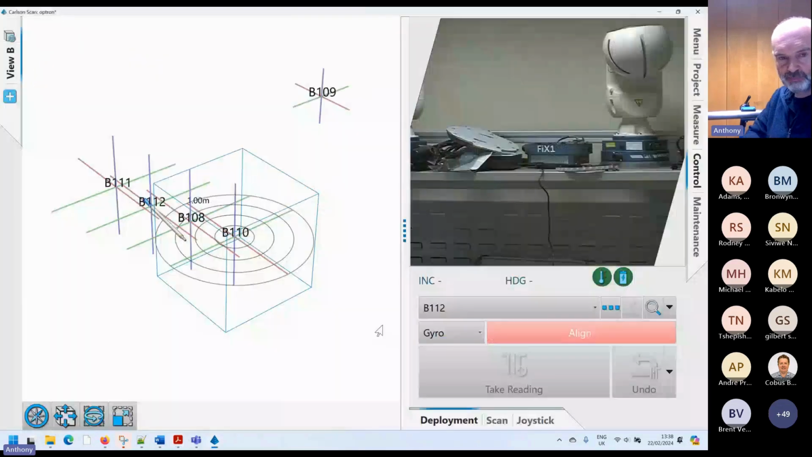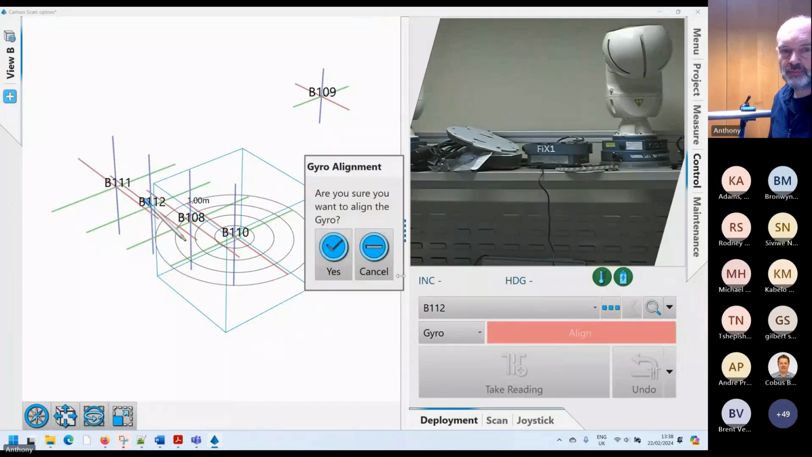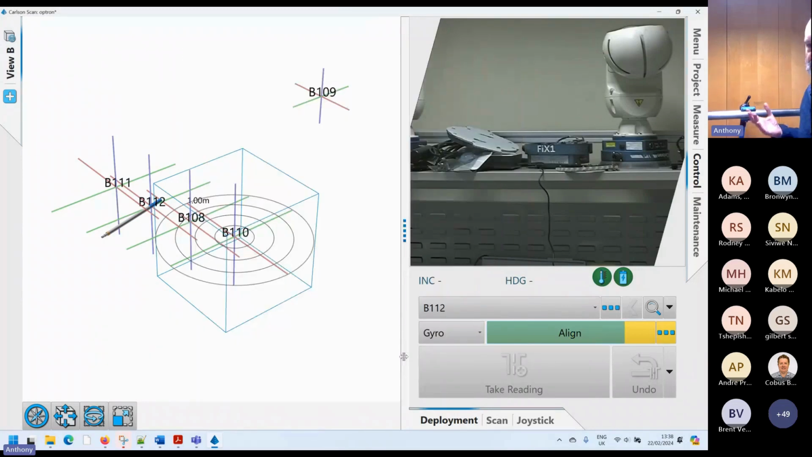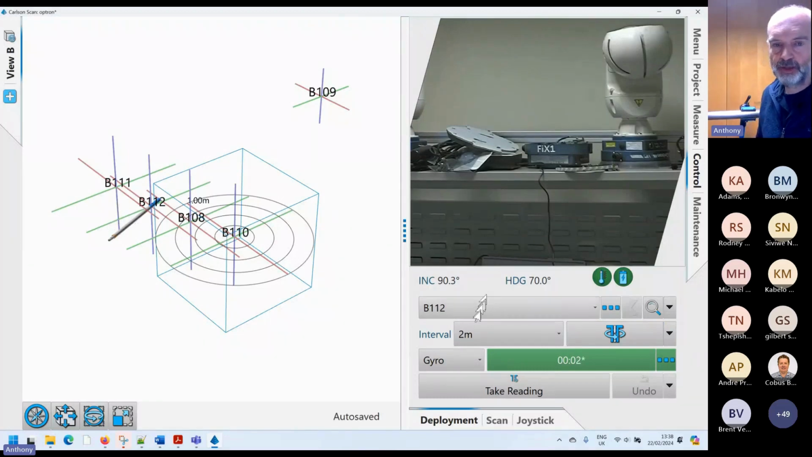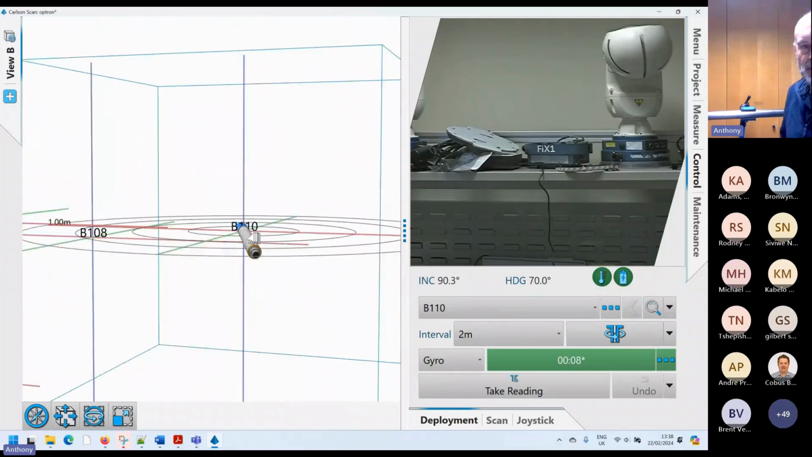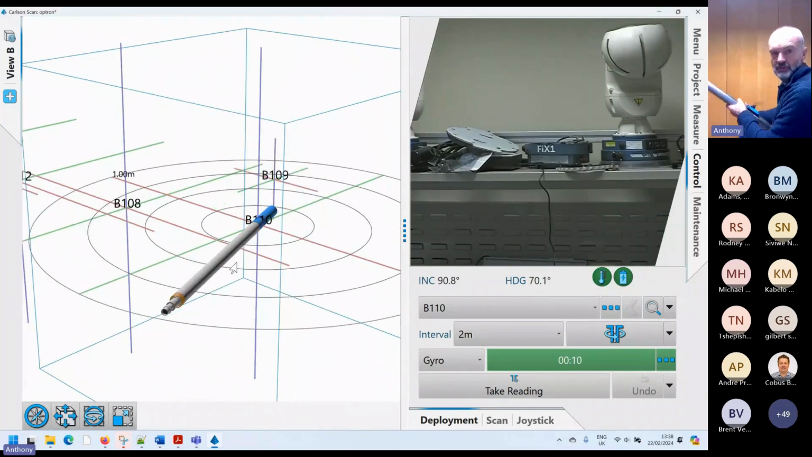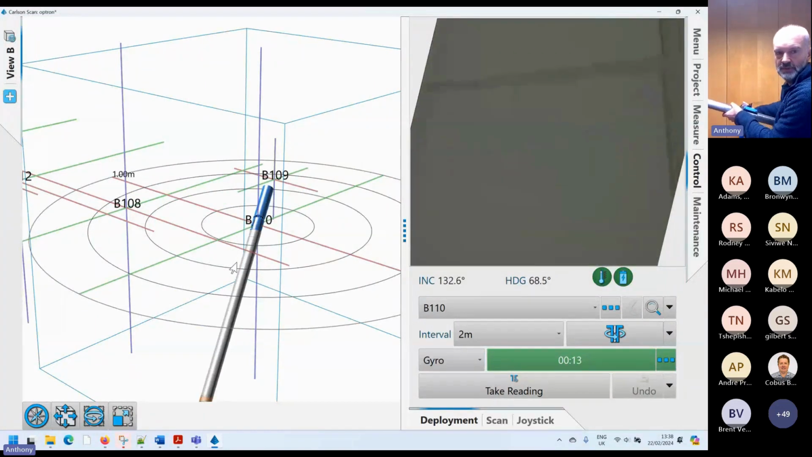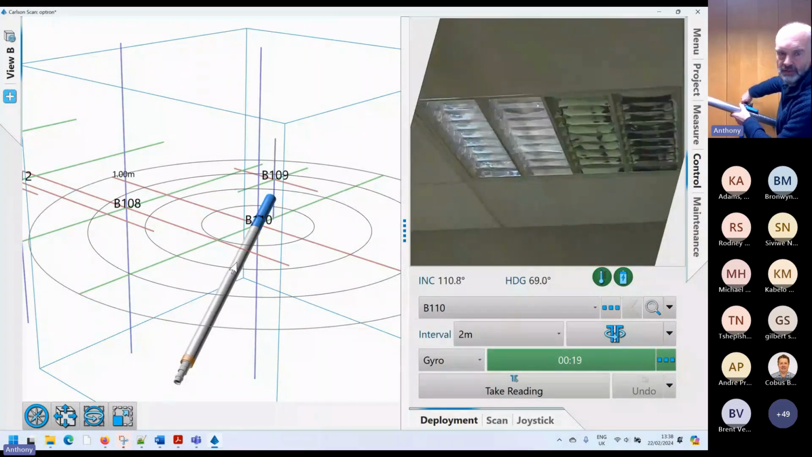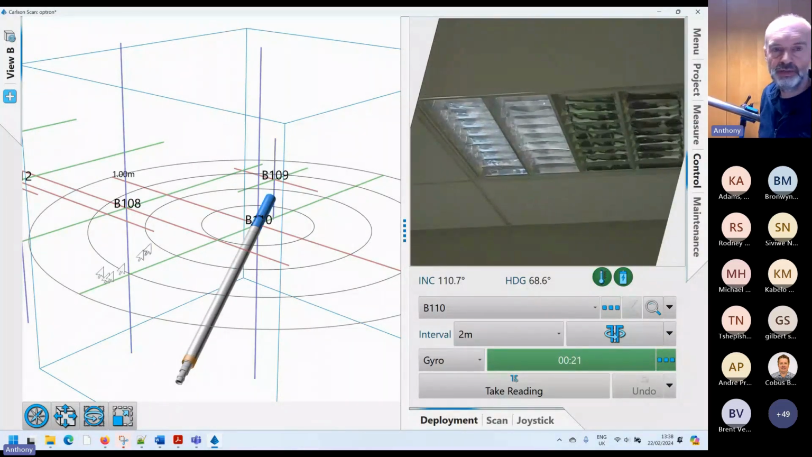So when you're ready and the probe is in the jig, we hit a line, and then we give it whatever the starting heading is, and this will now initialize the direction of the probe, initialize the gyro effectively. So let's say we start from hole, the collar 10, so you can see the CAL-S here, and if I move the CAL-S, you can see it's in real time. It's reflecting the actual inclination of the actual probe on the screen here.